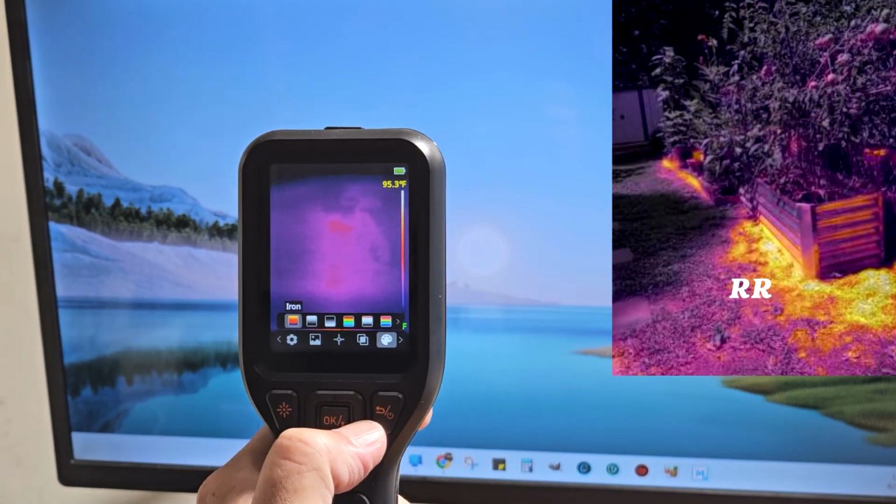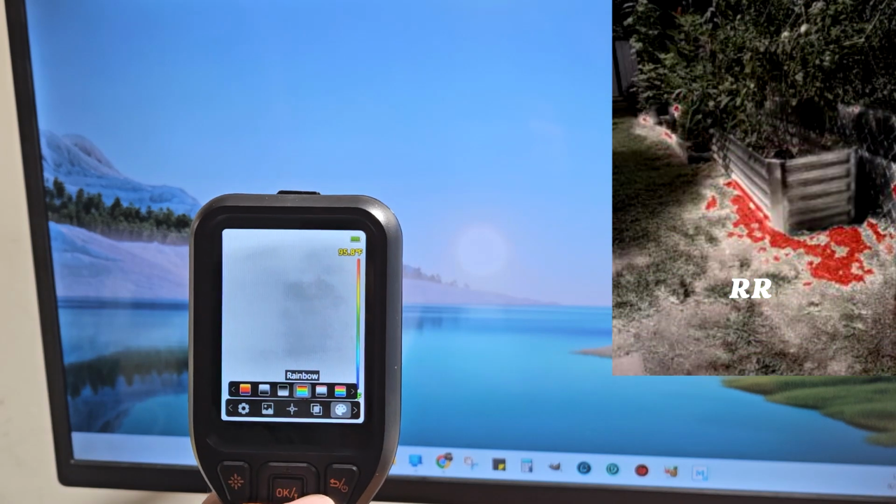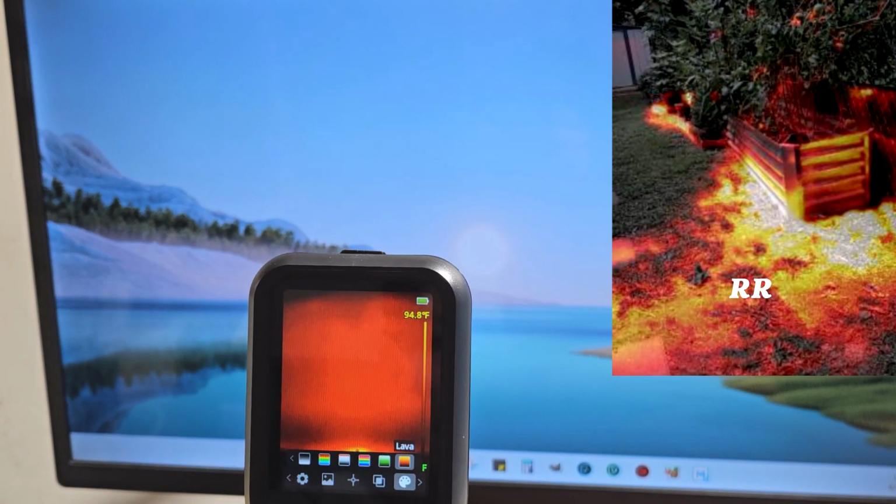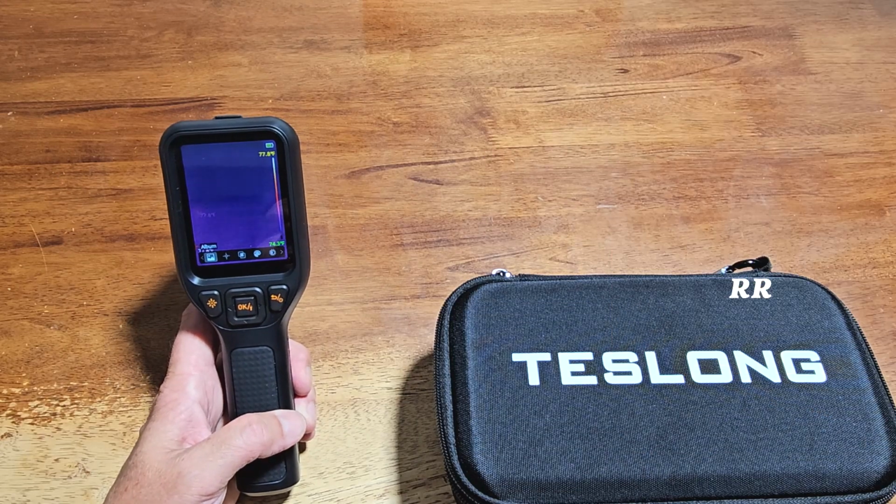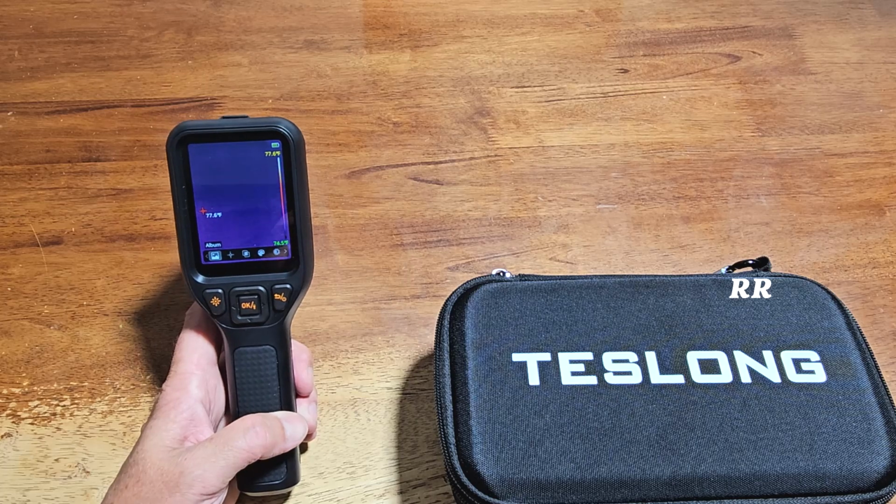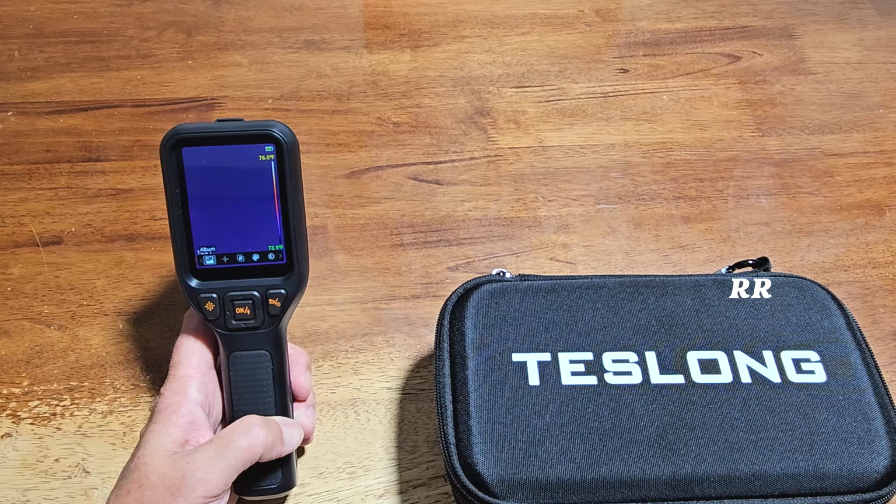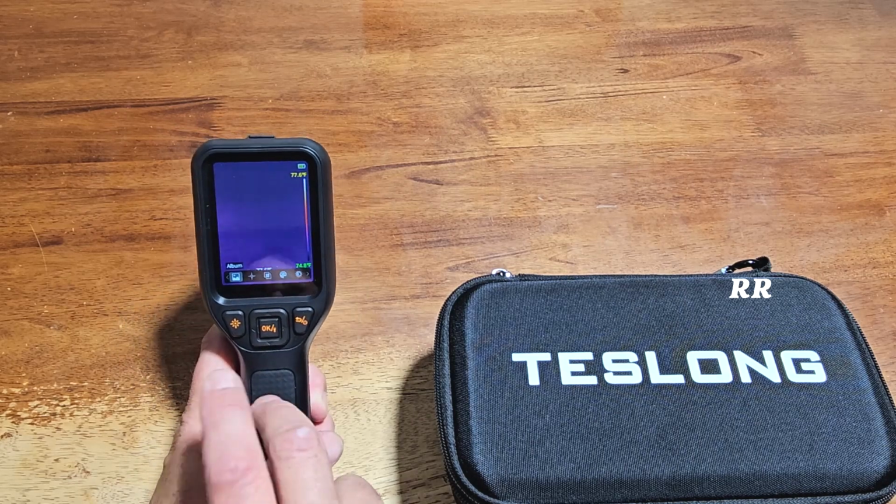You can change the color palette on here from iron, white hot, black hot, rainbow, hottest, high contrast, green hot, and lava. Something like this I think would be great for building inspectors, maybe, equipment maintenance, home inspections, automotive work, obviously, for security, for firework, industrial inspections, and on and on. Very nice unit. I like it.